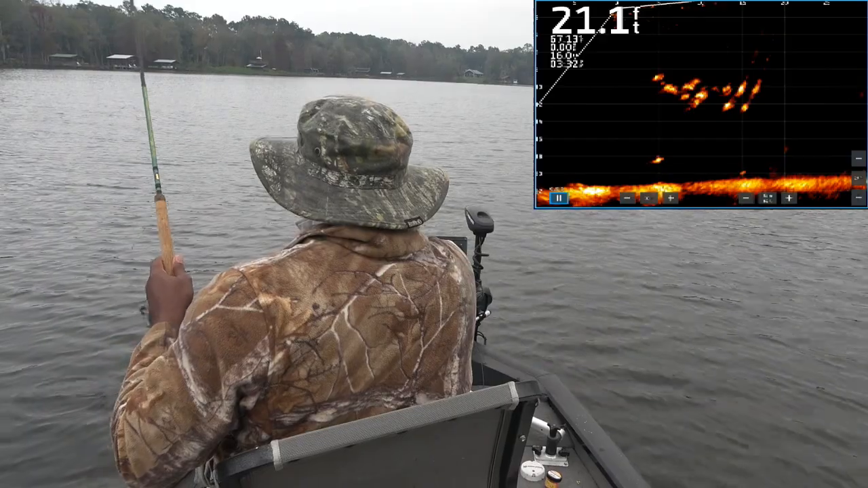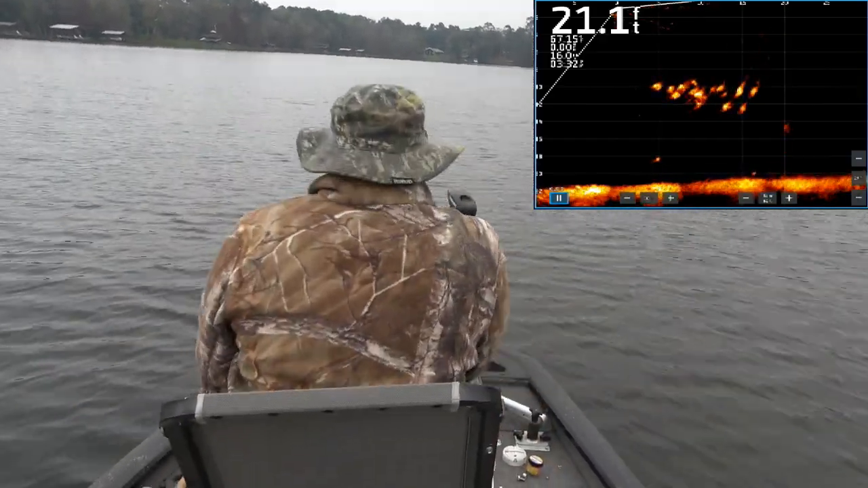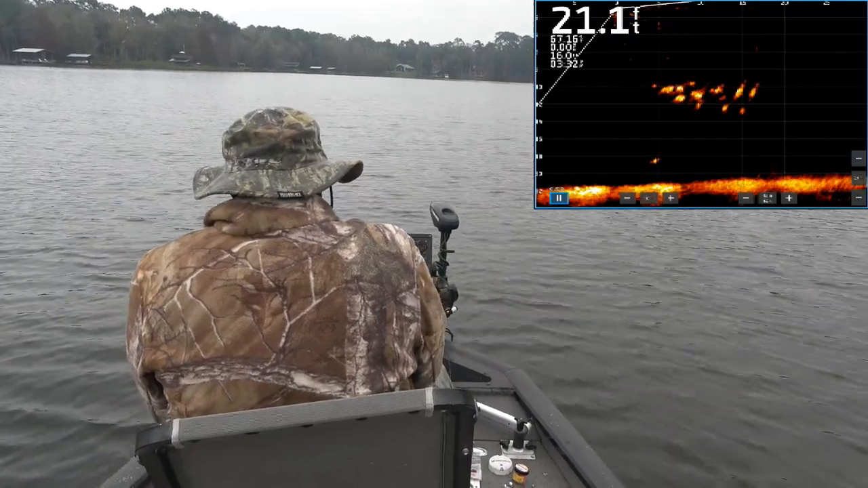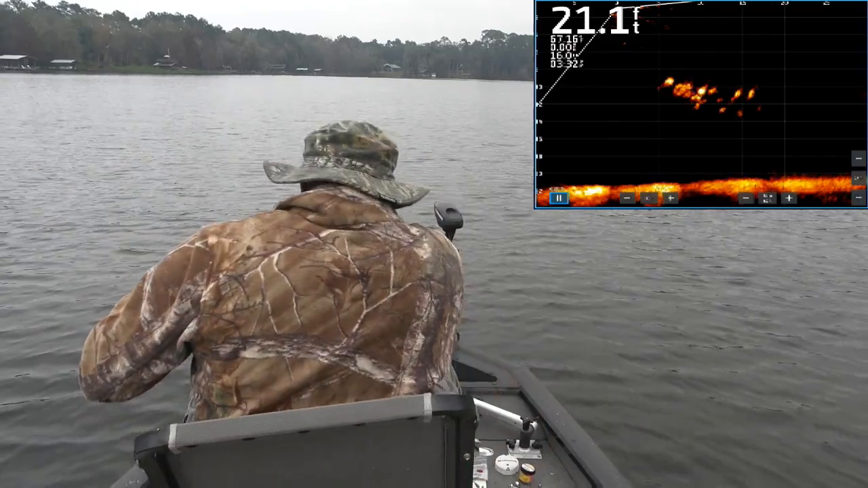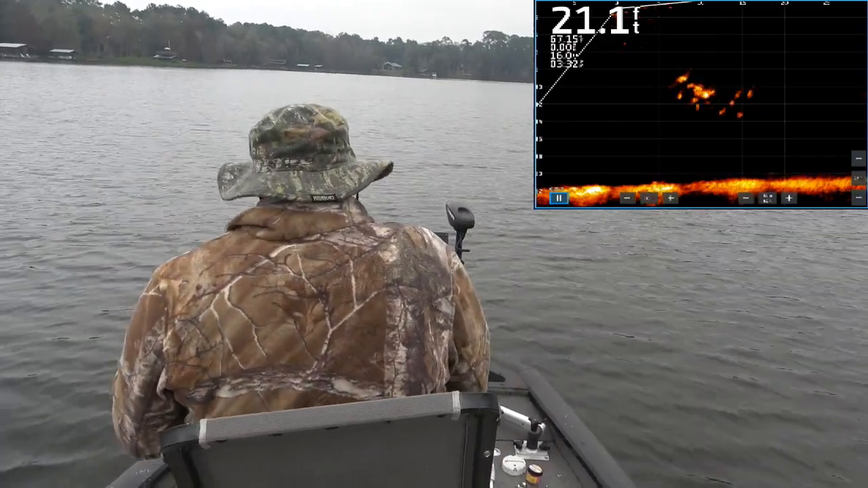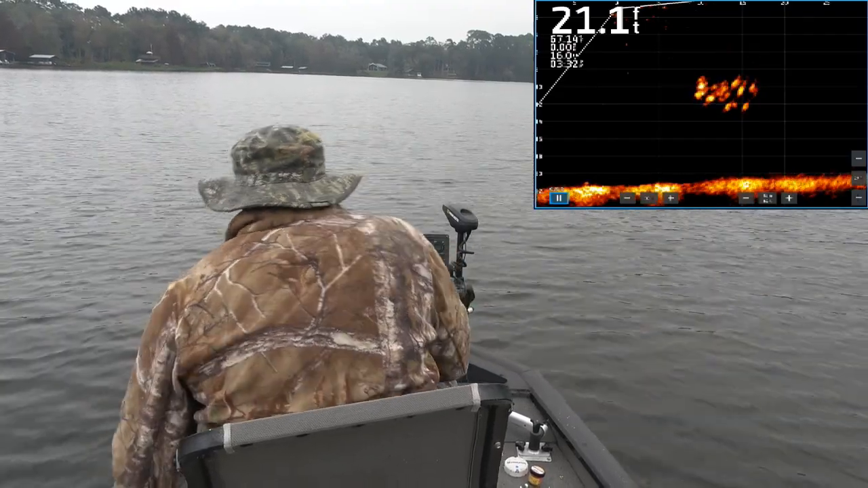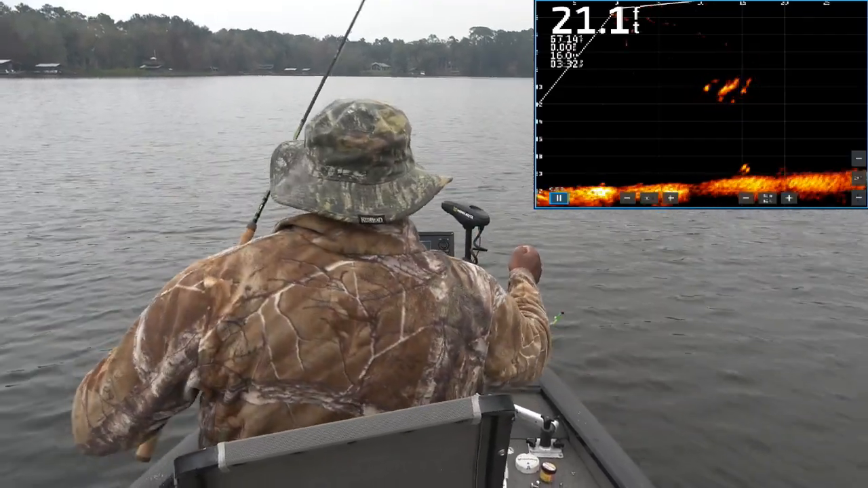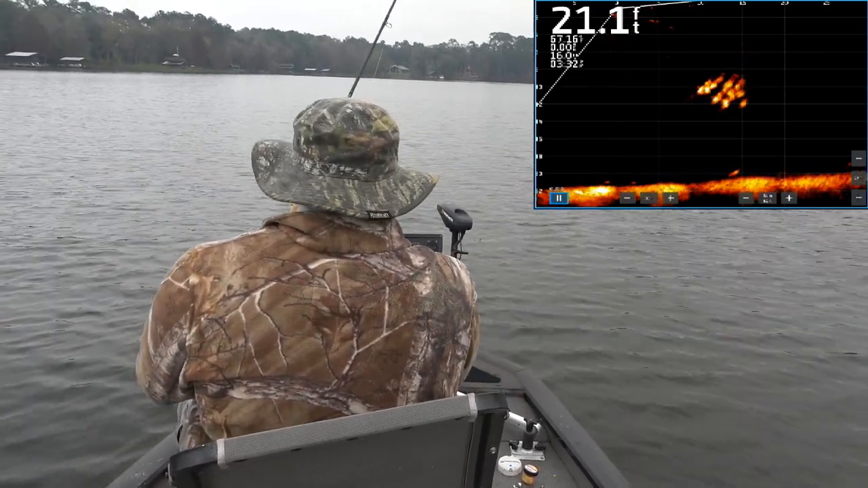Now I'm going to keep my eye. I need to rebait here. Put a crappie nibble on, but I'm going to keep that school there in sight. I'm going to stalk them, the same way you stalk animals when you hunt. With live scope, you can stalk those fish. You can stalk them the same way. You just follow where they're going, and you just follow them there.